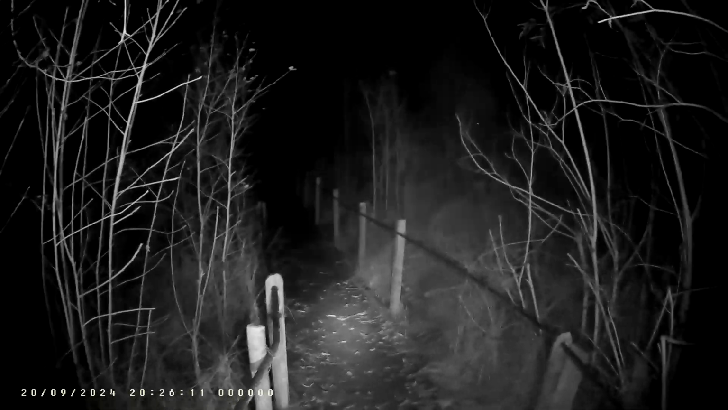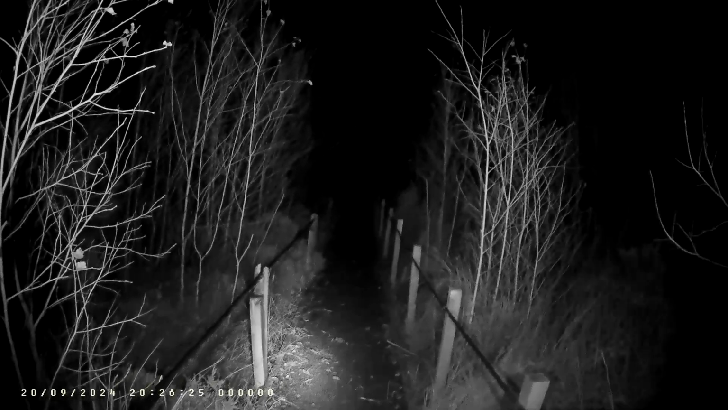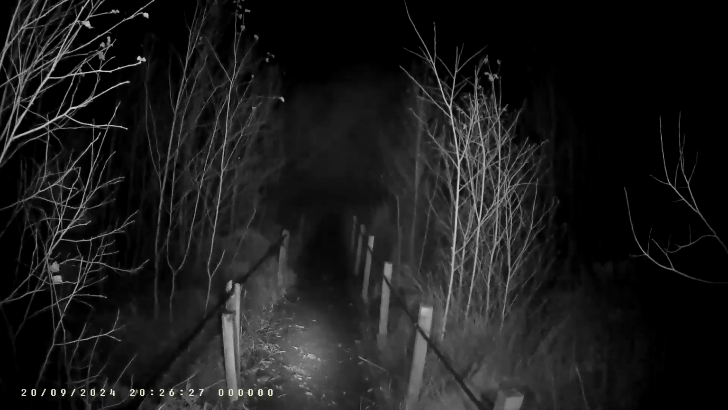Well, for anybody that hasn't watched a video of me on this place before, the whole garden, the walkway around the whole garden, is in the shape of the map of Ireland. Now, this bridge that cuts across this possibly could be the border between Northern Ireland and Southern Ireland, but I think it's too straight for that, so I don't know.